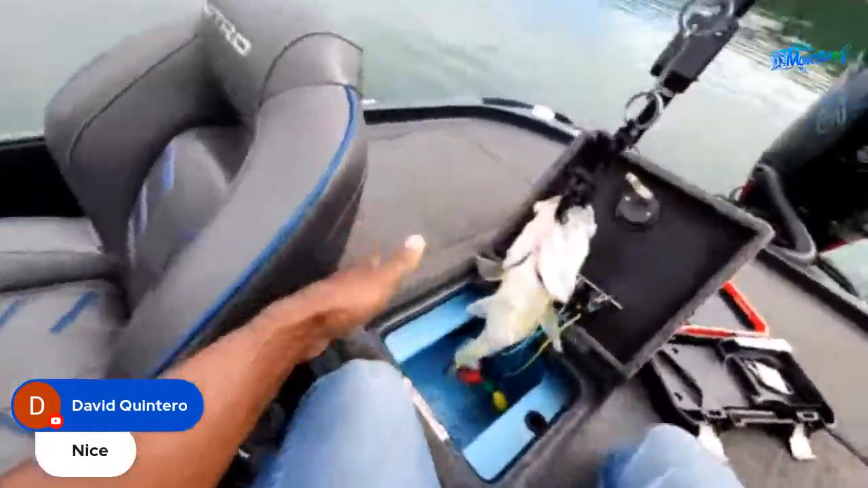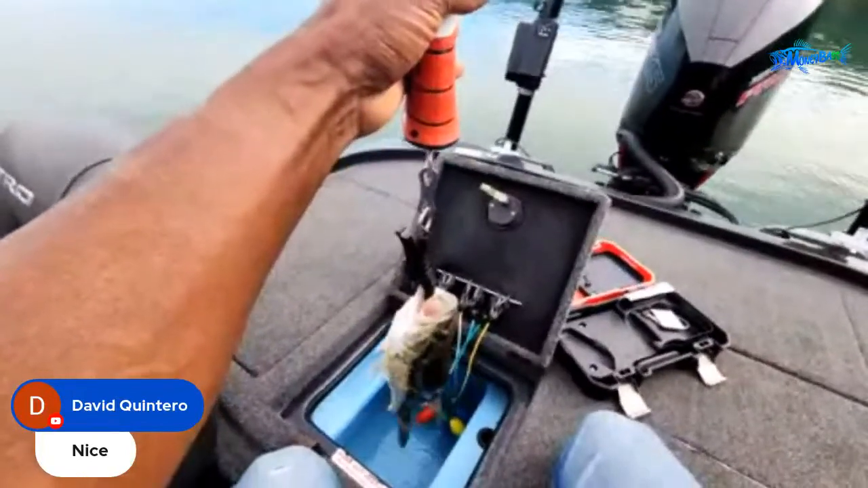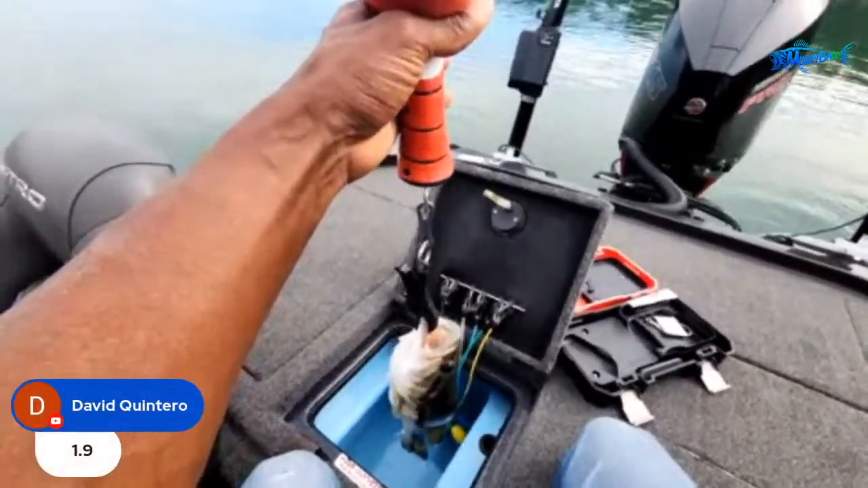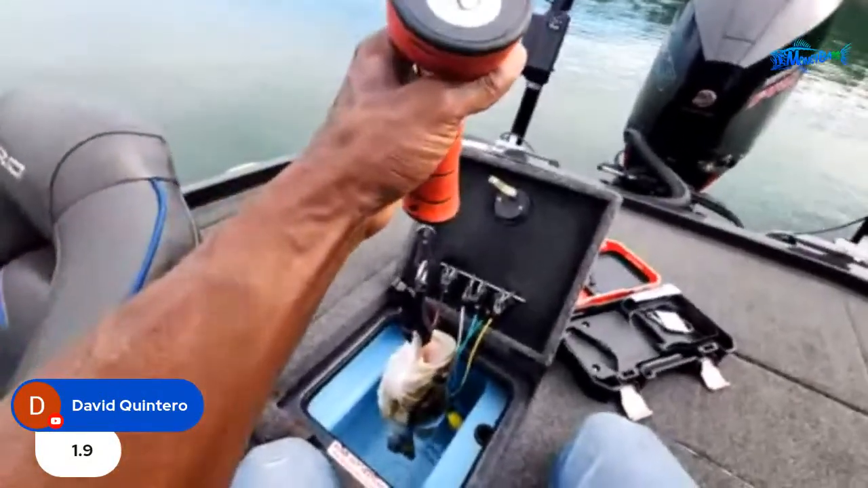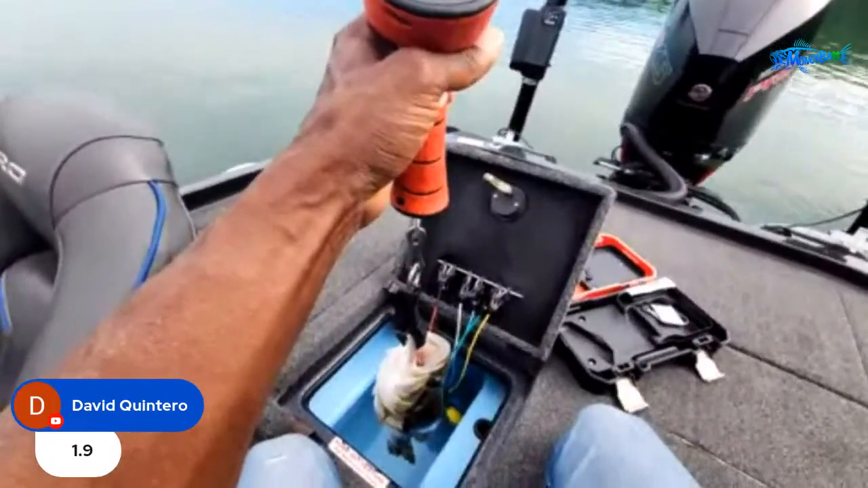What are the guesses? Let me just take a look real quick. Has anybody put their guesses in the chat? All right, Quintero says 1.9. Remember, this is going to be ounces. So is that 1 pound 9 ounces? We're going in ounces, guys.